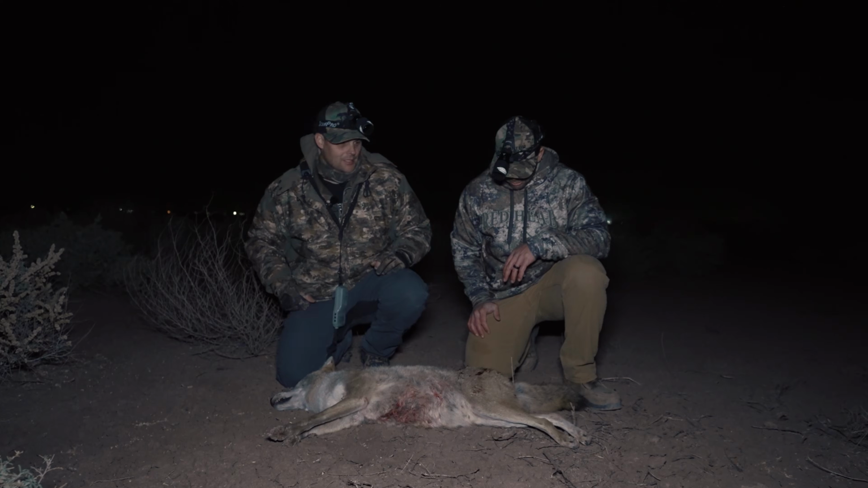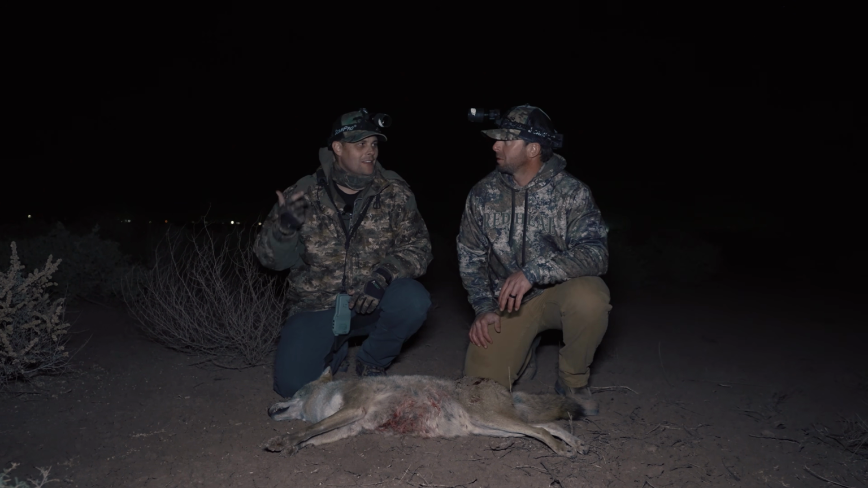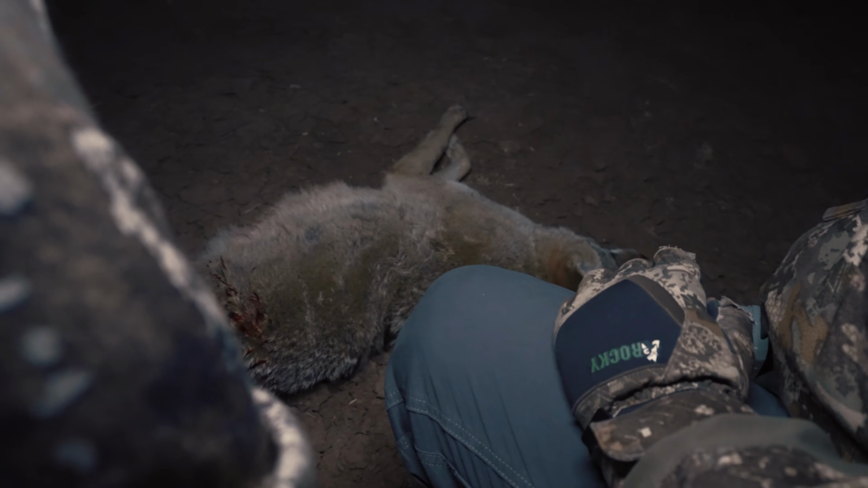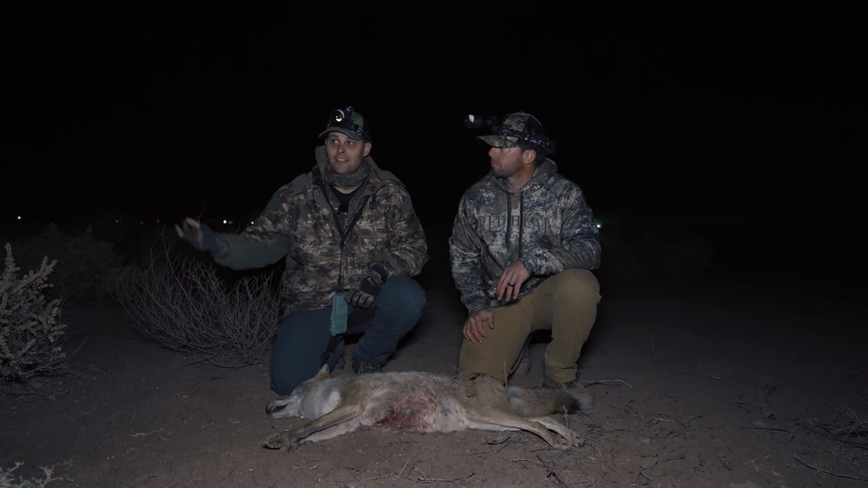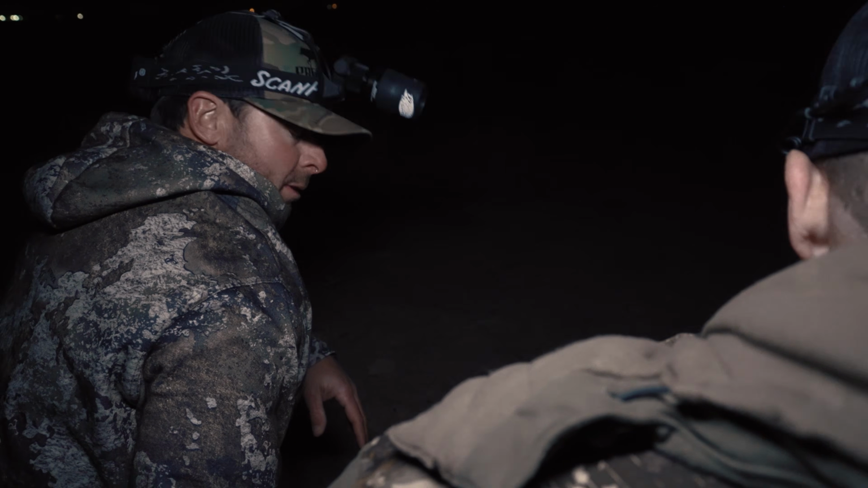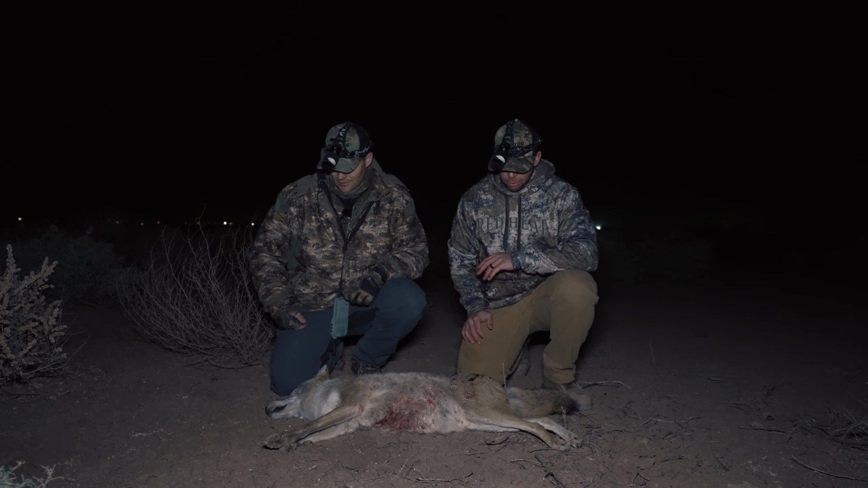Yeah. Like I said, man, I really feel like it's that wind having to swap like it did. We had them both. They'd have been in our lap for sure. It was one of those situations where when we set up, it wasn't a minute or two in, they showed up. They were just the right distance away where they didn't see us drive in. We just had a little bad luck, but got him good enough to kill him pretty close.